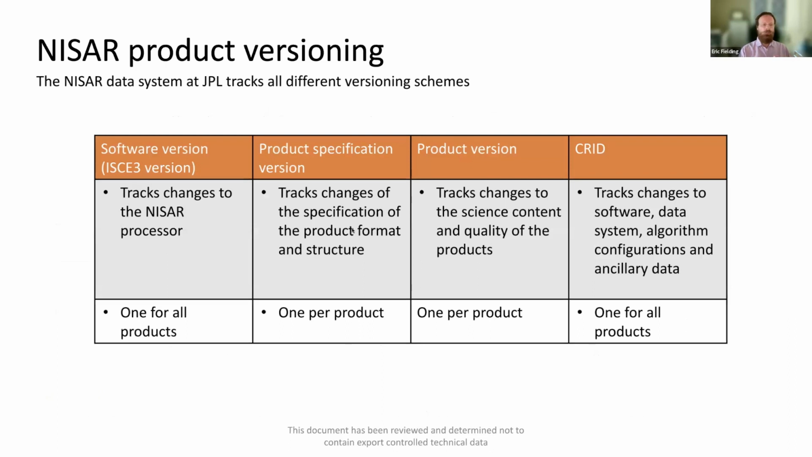It gives information about the software version, the ICE3 version, the specification of the product. If we change the product data format, there'll be a change to that number. The version of the product specification version, and any change to the quality, like there'll be an initial preliminary not fully calibrated products have lower version numbers, and then later that version will be bumped up once the data is fully calibrated.